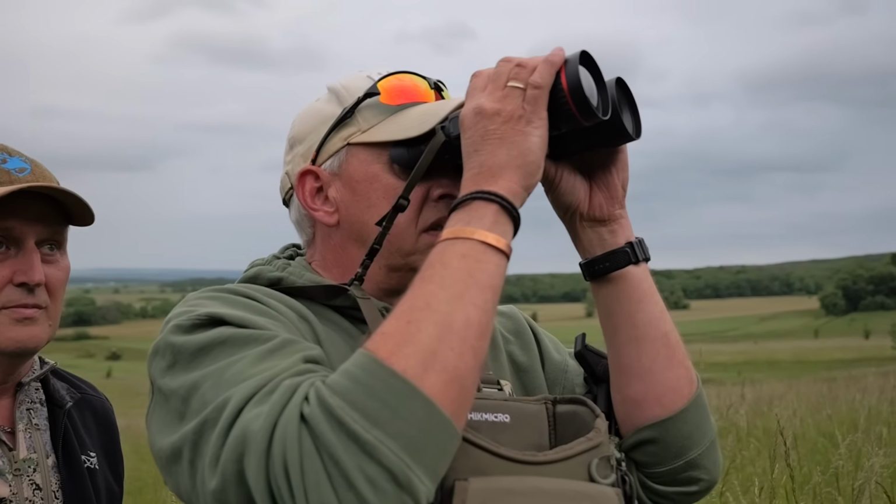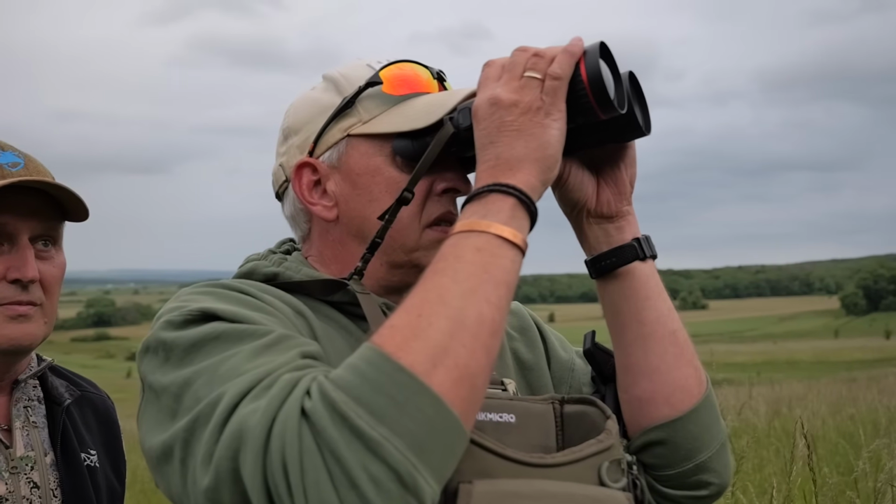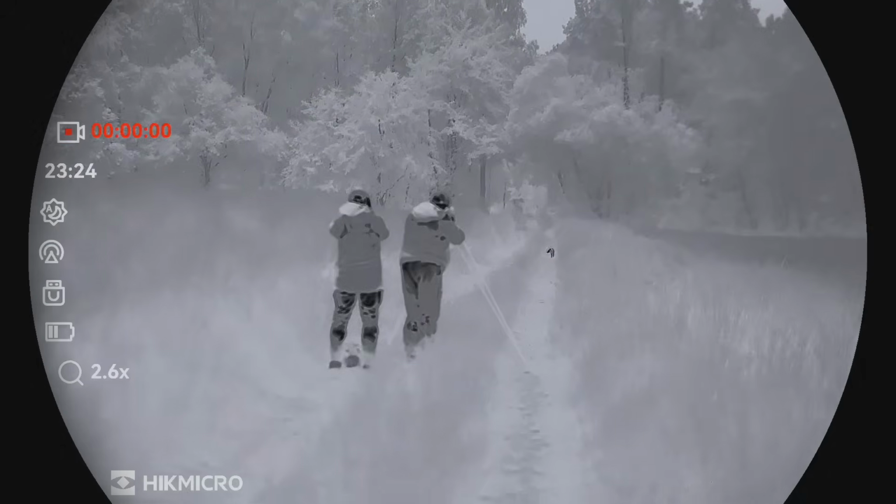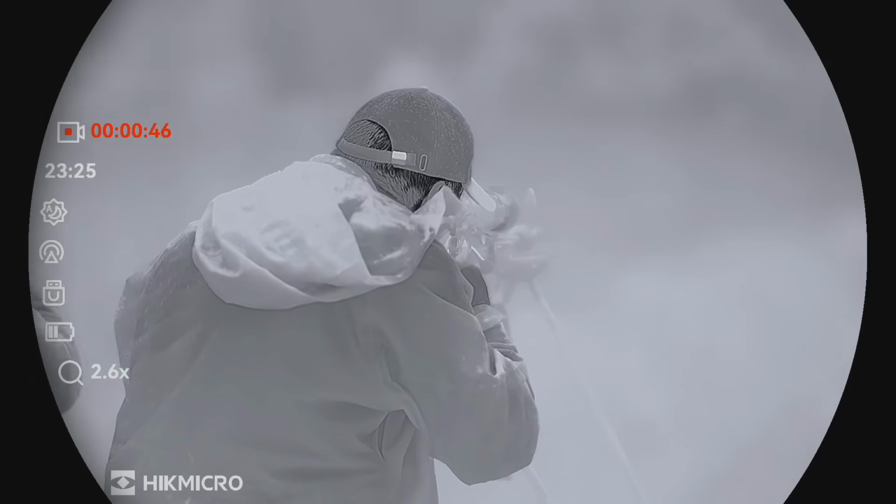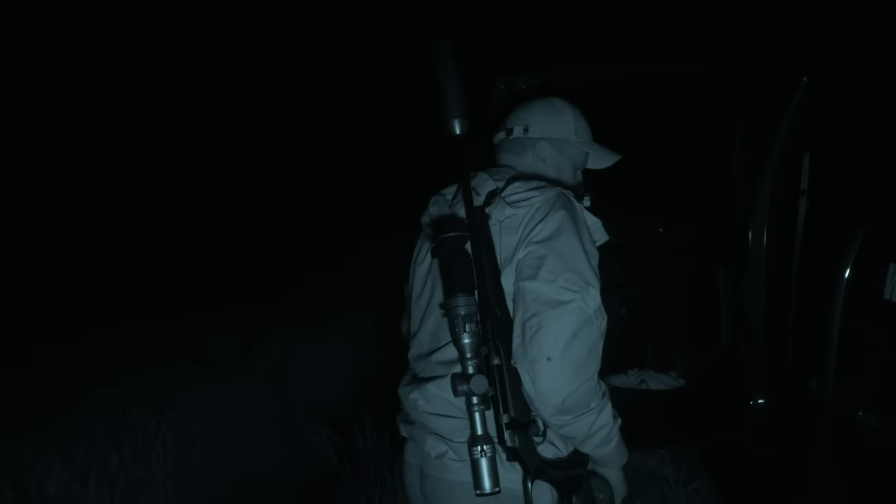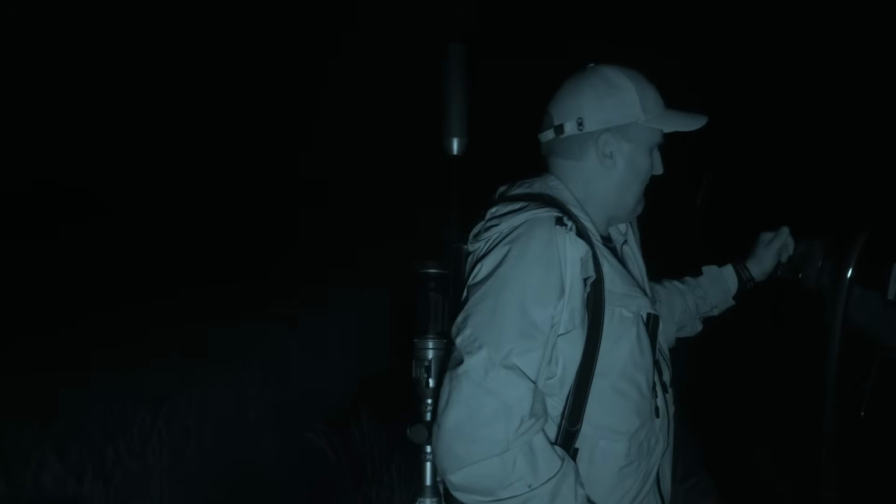Torsten has the top-of-the-range Habrock Pro HX60L and David is using the HQ35L model. And thank goodness for that kind of technology, as filming in the dark with traditional cameras is pretty tough. Take me to your largest.